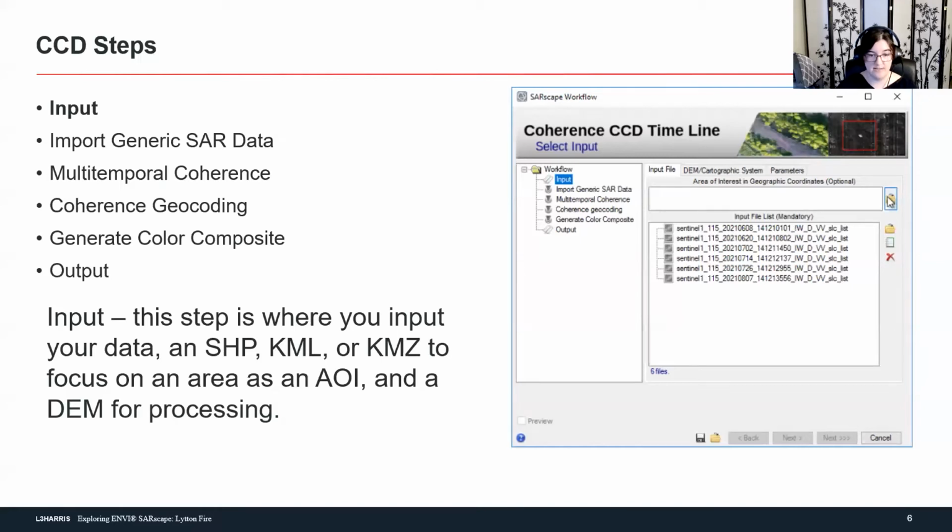So when you're doing things like coherence change detection or DInSAR, DEM creation, long-term time series stuff, you want to use something that is called co-polarized, like VV or HH. You just get a better input for that system. You can also input an area of interest, such as a shapefile, to cut down on the area that you're processing by a lot.